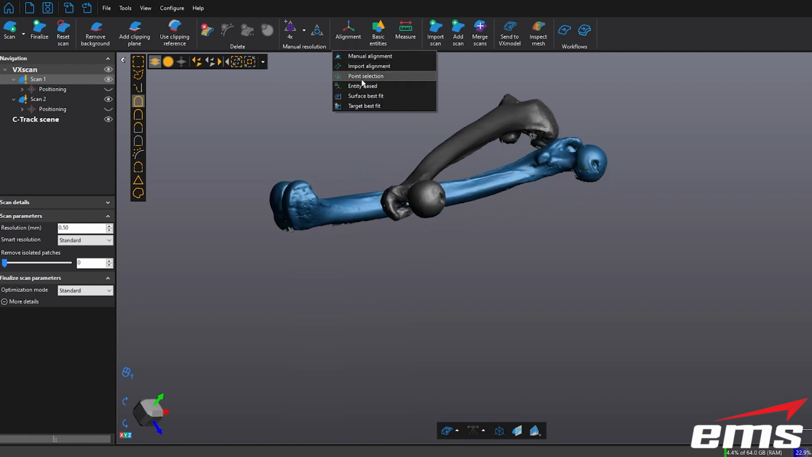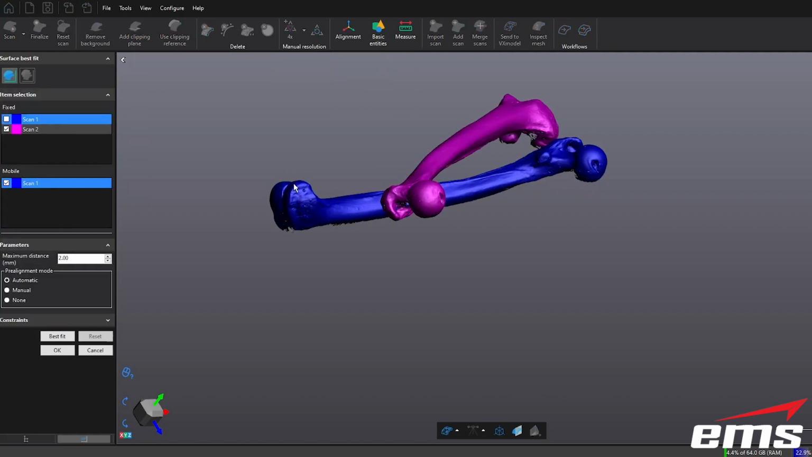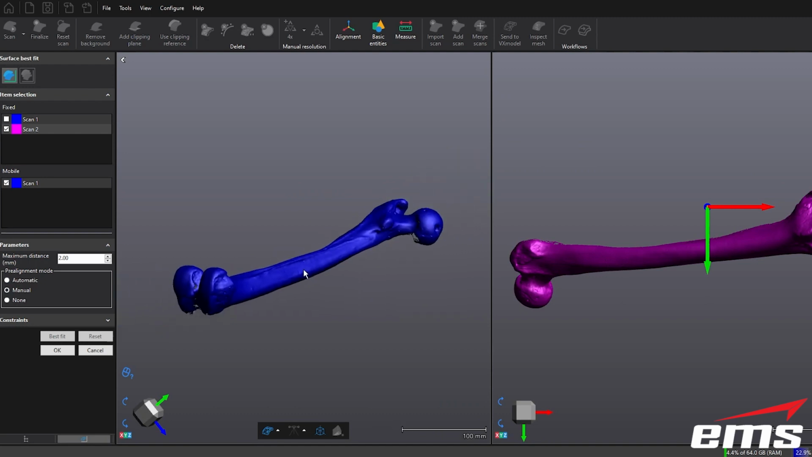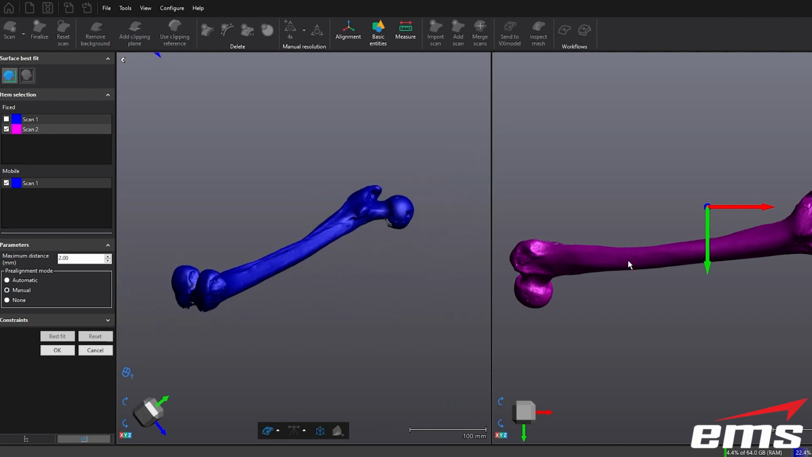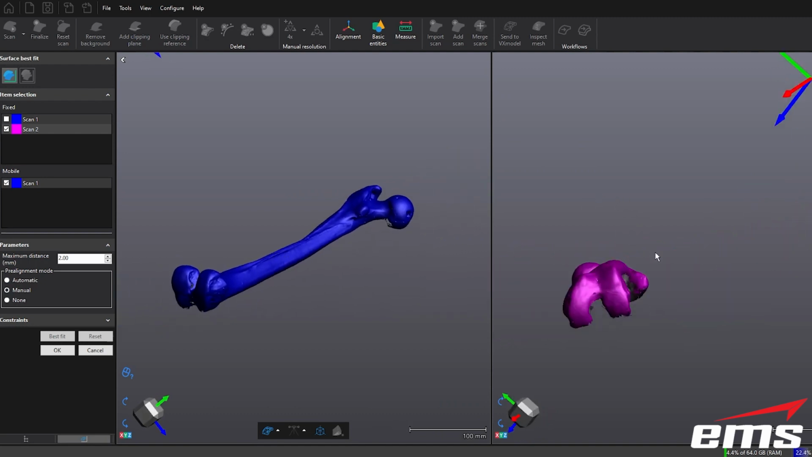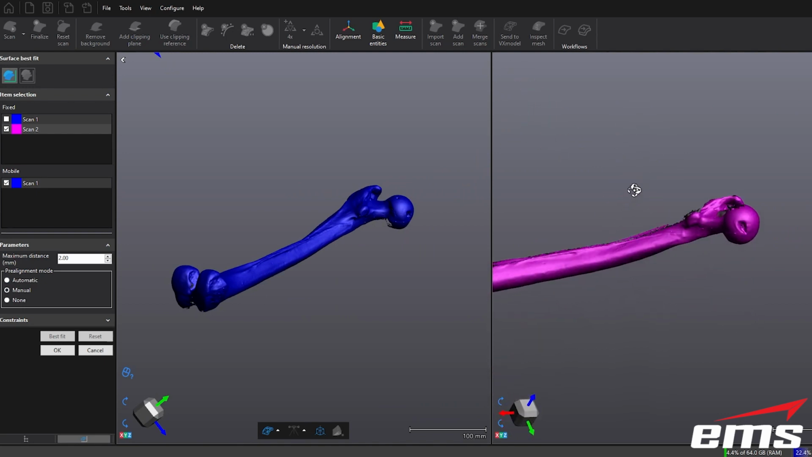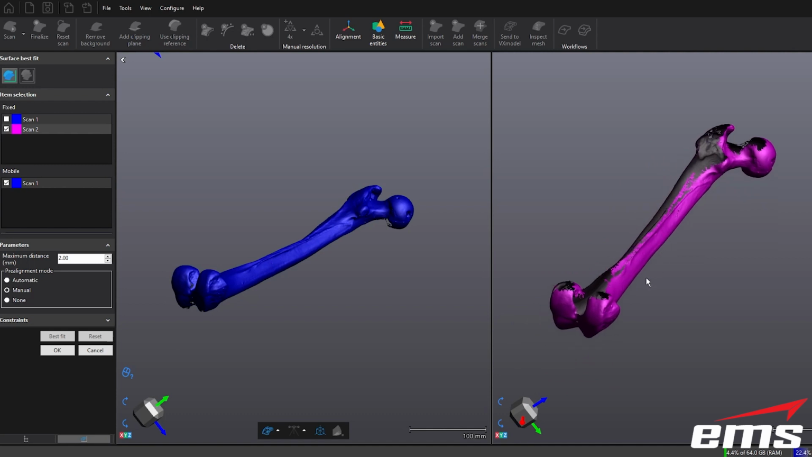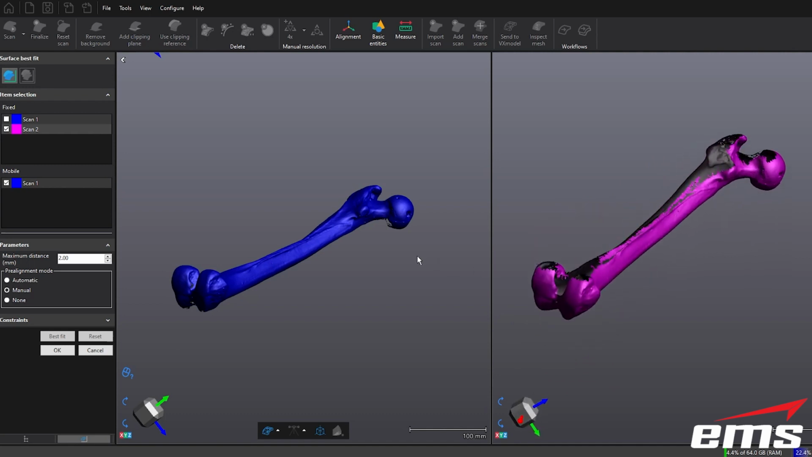So the next thing I want to do is an alignment. We've got all kinds of alignment tools. We're going to use the surface best fit. Over here, we're going to click manual, and we're just going to click a couple common points. So what I like to do is get these oriented in the same kind of general orientation. And we're going to pick 3 common points to get started. So we'll pick here, here, and here, and we'll do the same over here.